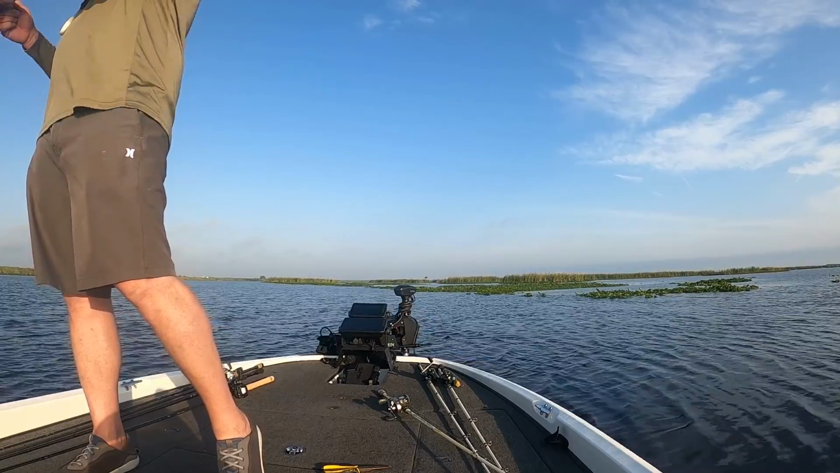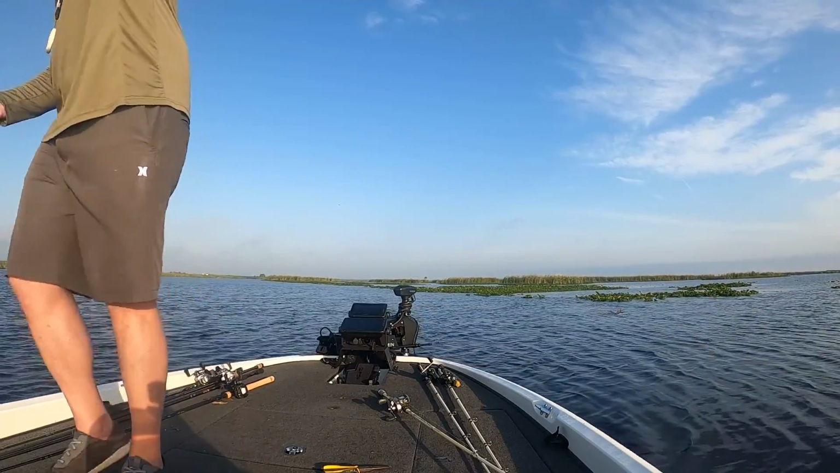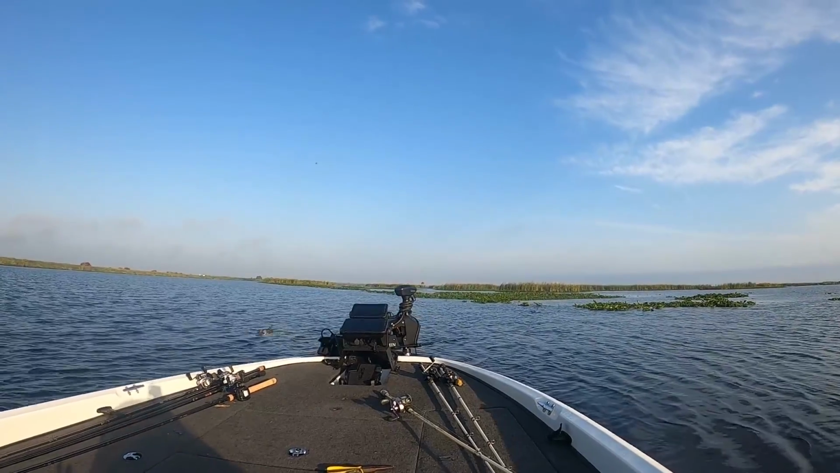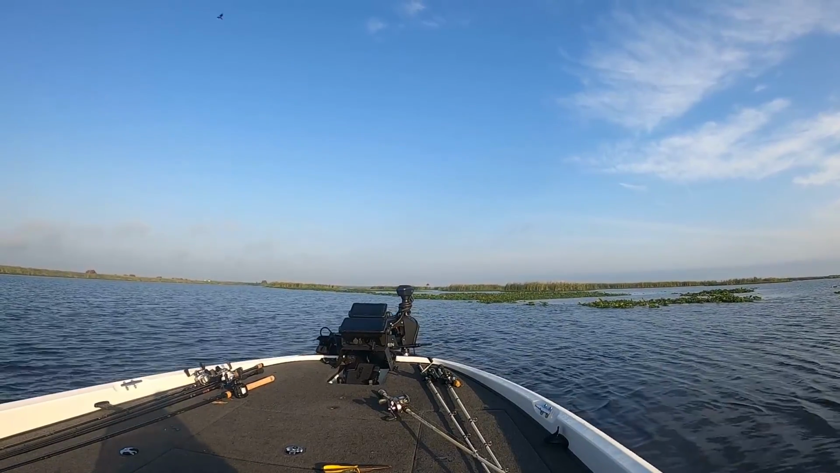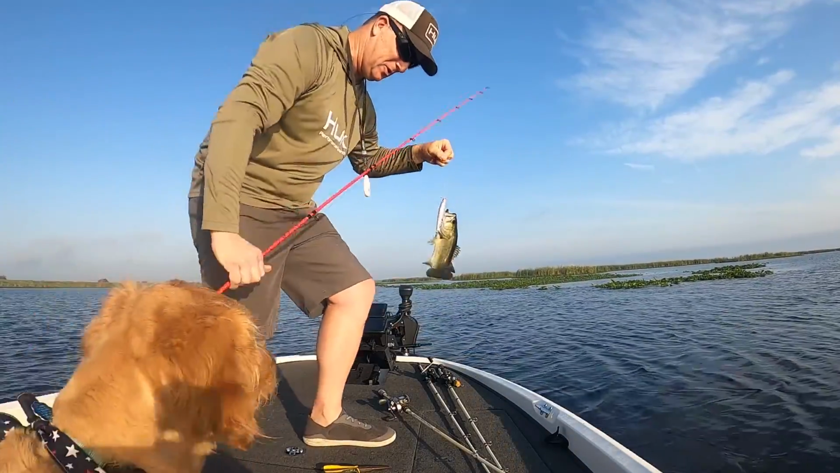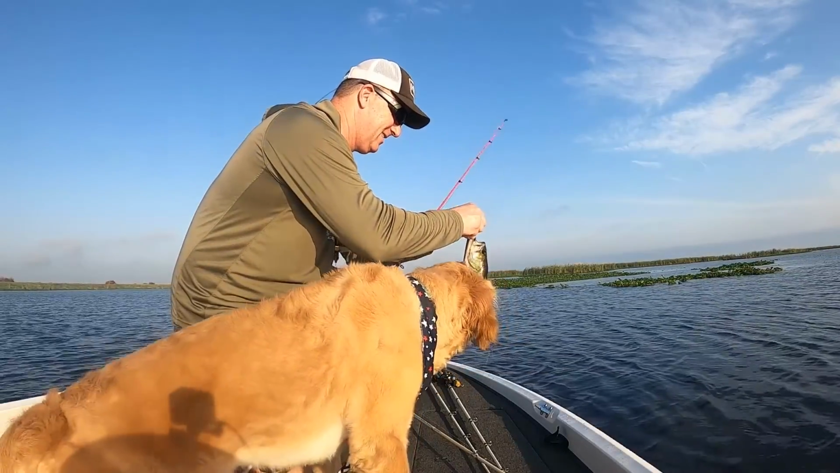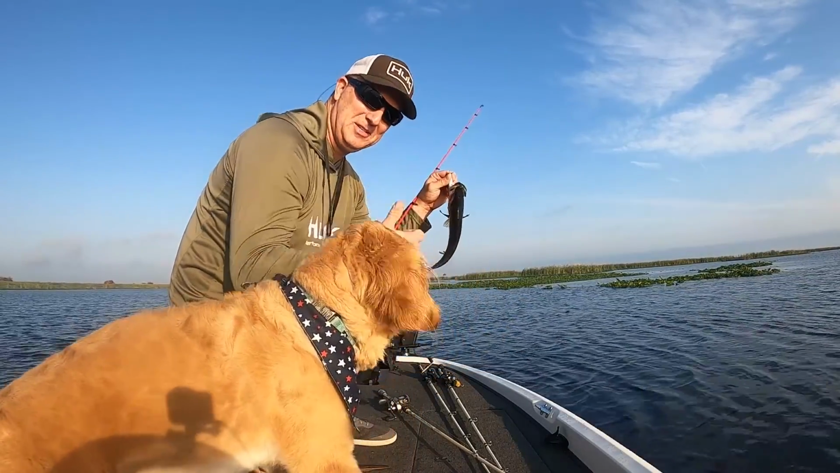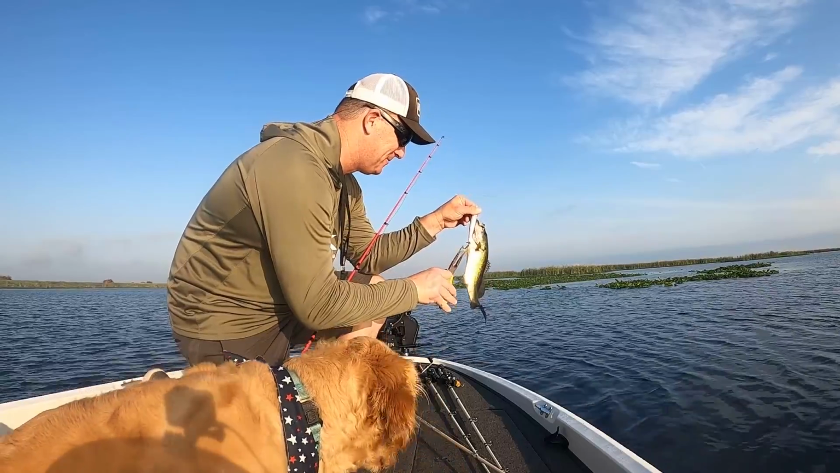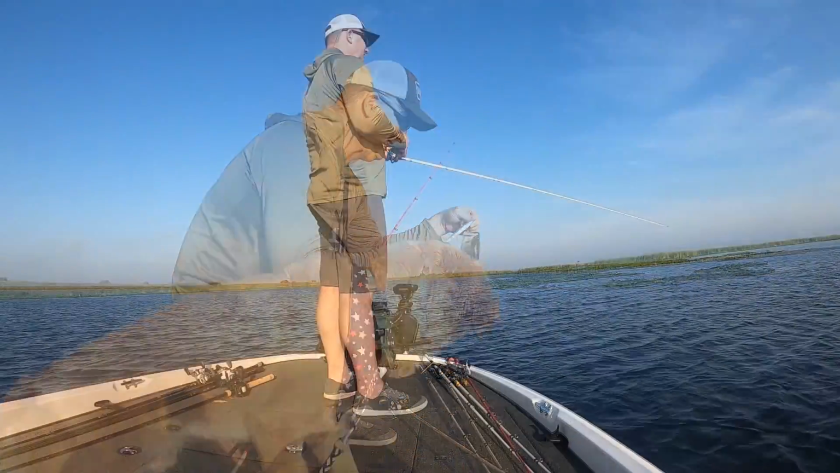There he is. That was pretty cool. So my trolling motor's pointing that way because I have it on spot lock. And I saw a bunch of fish behind the boat on the Livescope. I threw back there, and one of them got it.